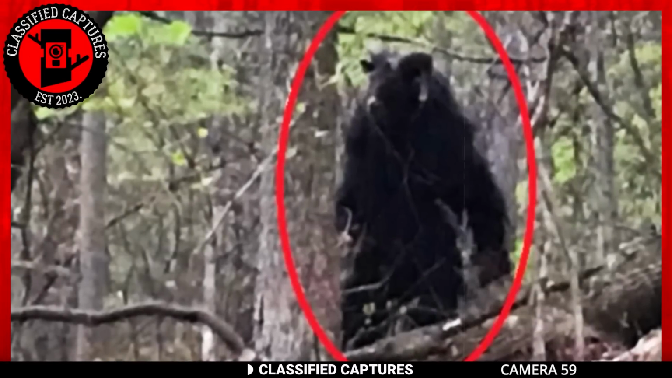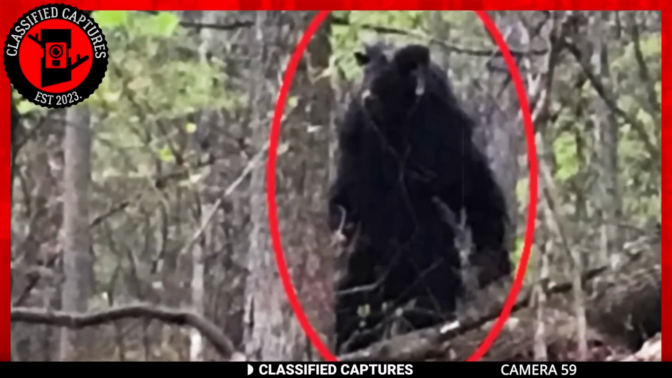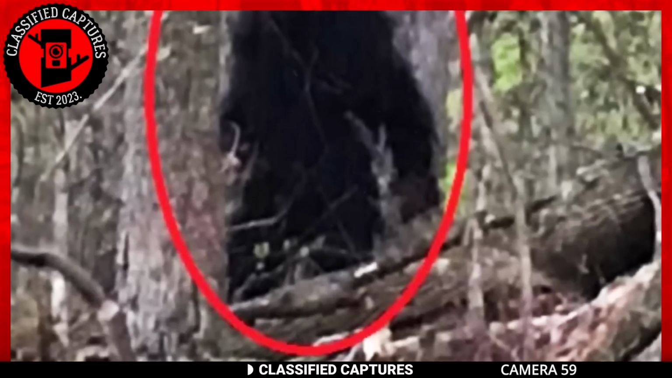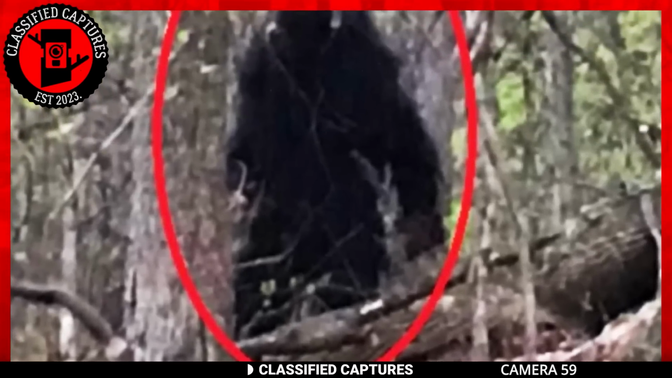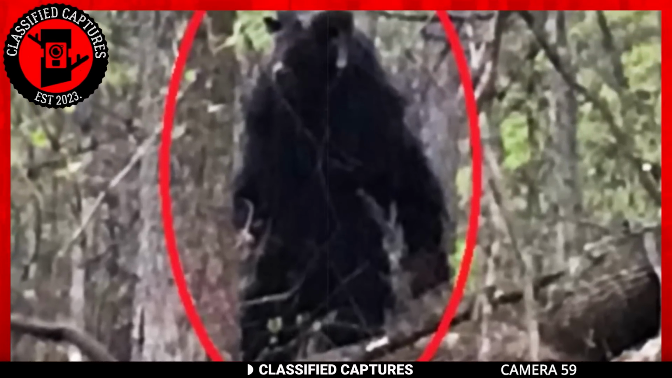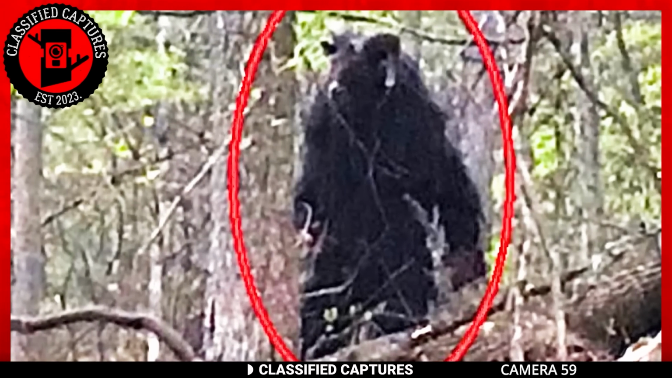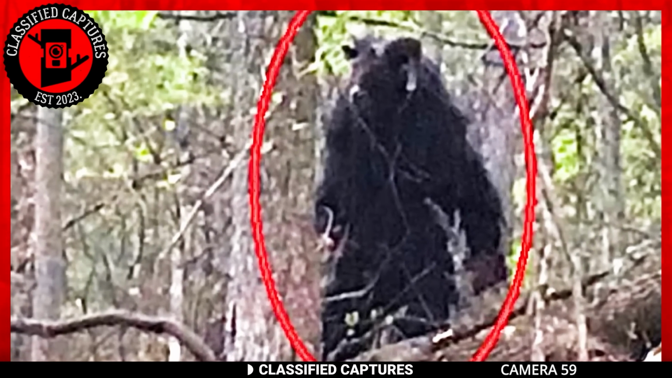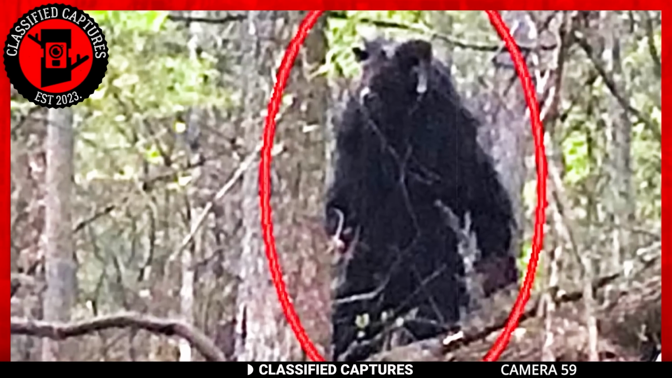I reckon this creature is even more terrifying than Bigfoot, but where are all these creatures crawling out from? And why are they popping out now, causing a stir? Is there something ominous on the horizon, and should we be afraid? I wish I could dismiss it as a hoax, but it sends shivers down my spine. What do you think, though?